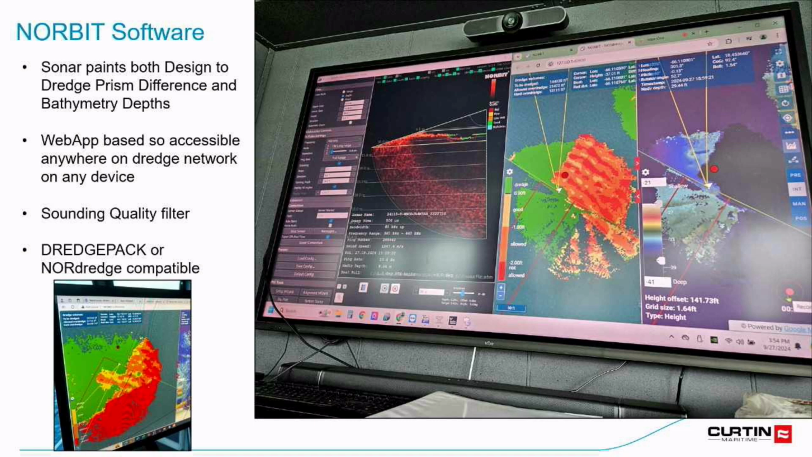The red rectangle, it might be hard to see, is the dredge. The red dot is the bucket. And then that V shape, that wedge with the yellow lines, is where the rotator is currently pointing. What Norbit does is they physically rotate the sonar with the rotator, and then they beam steer within that wedge, and then move it to the next location and beam steer again in order to get that full painted picture there.